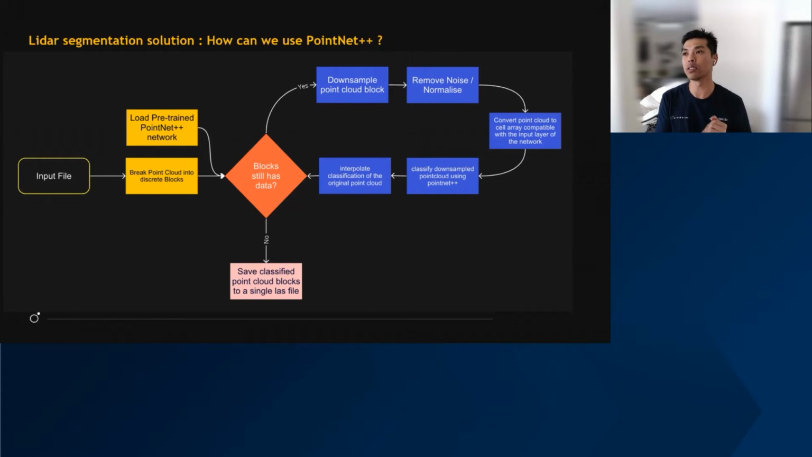We're going to write it into the original code, into the tile. So now we're going to have X, Y, Z, intensity, RGB, and we're going to have the classifications attached to the point cloud. And then once we have all those blocks together, we're going to merge it into the original file size again, and then we'll just have the original file size with all its original attributes and the classifications on that.